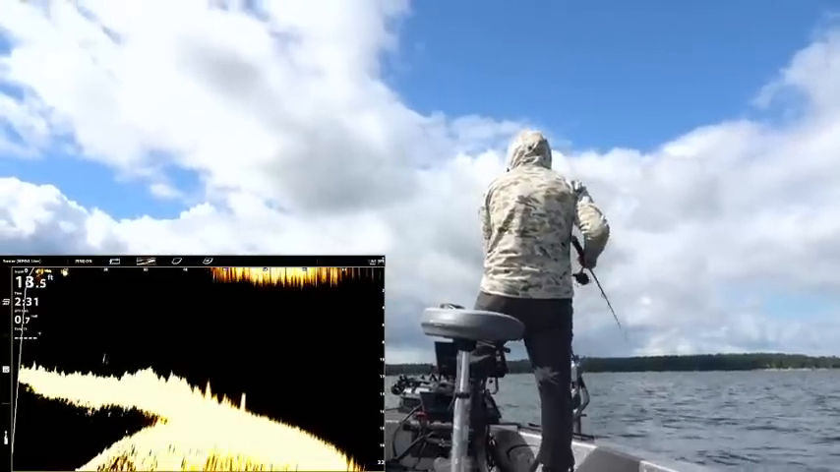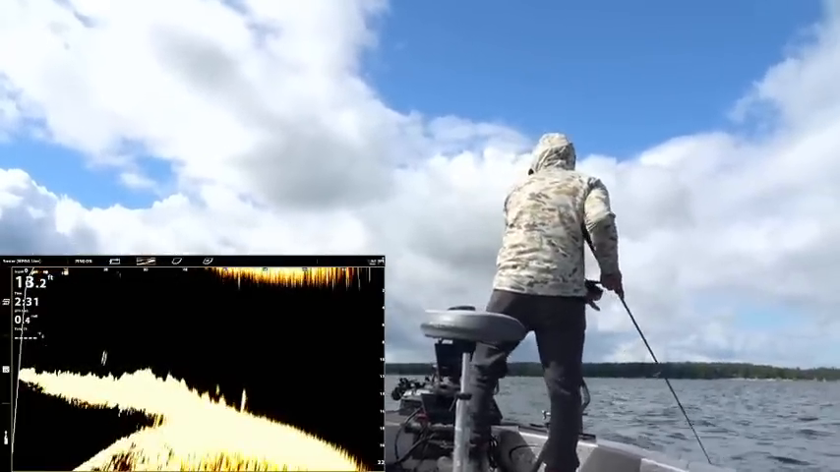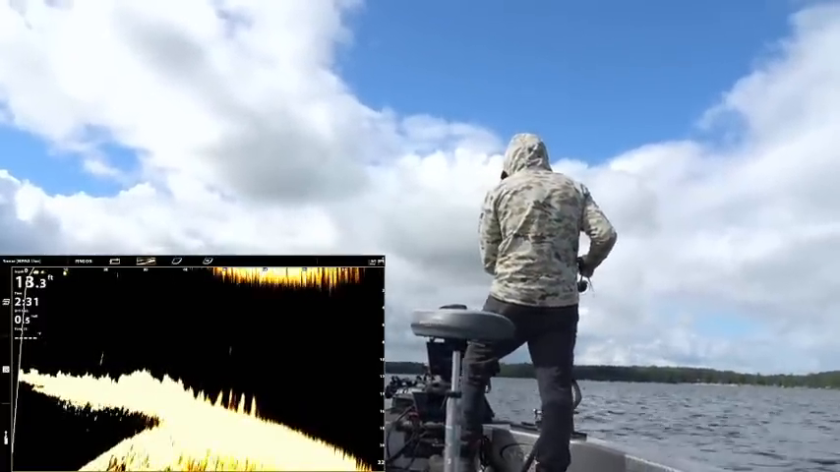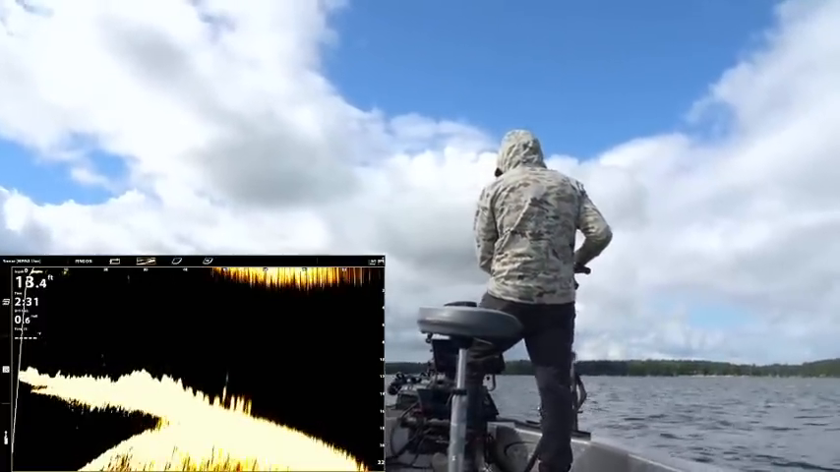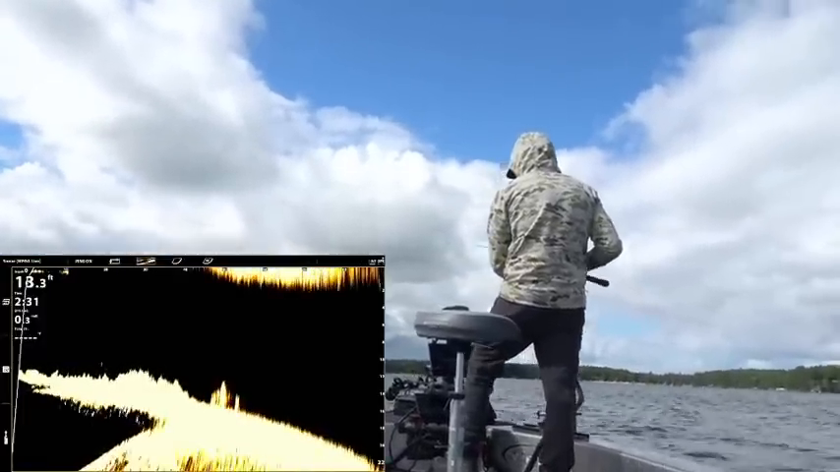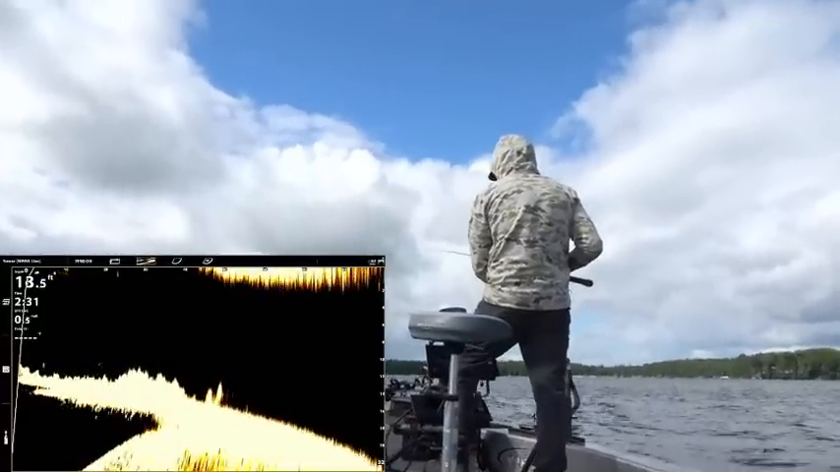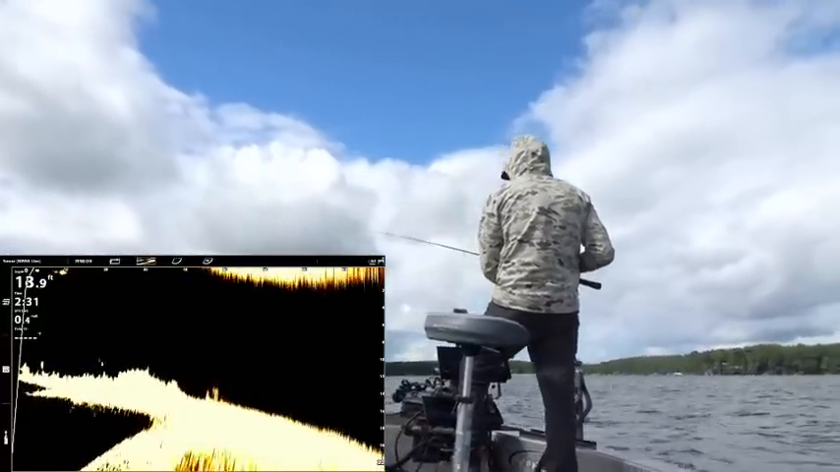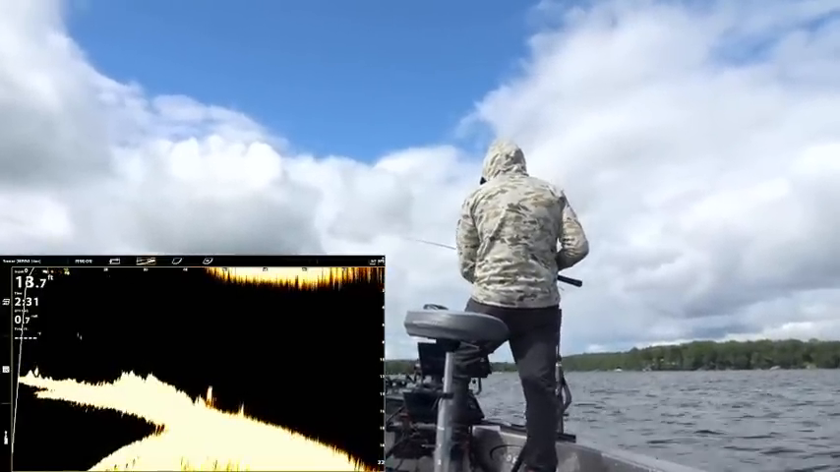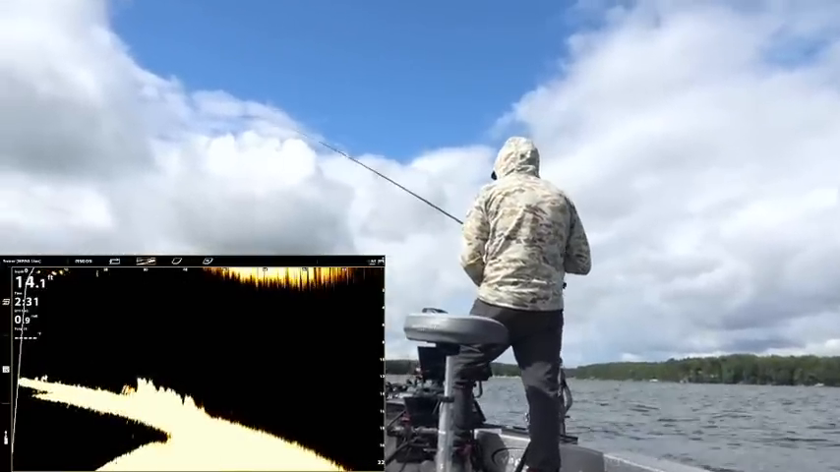We would have just tore them up. See how they're just kind of loosely following it? I will catch some walleyes out of these little schools sometimes, but that is not the right stuff.